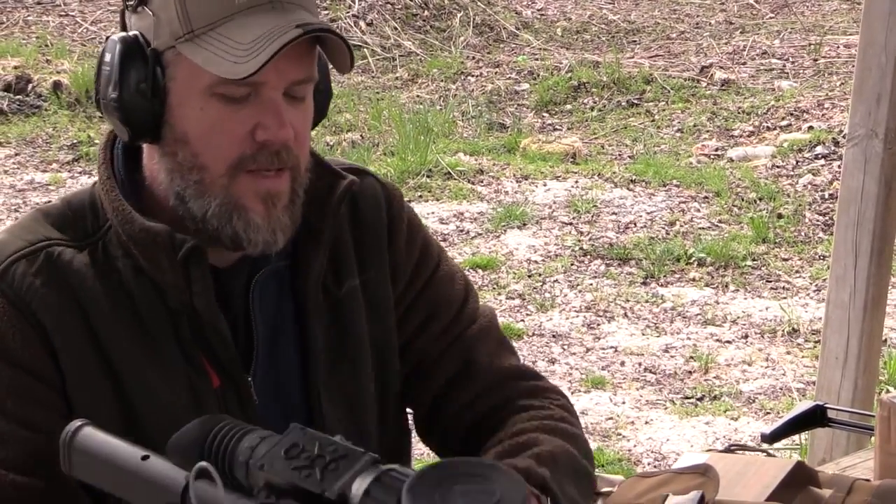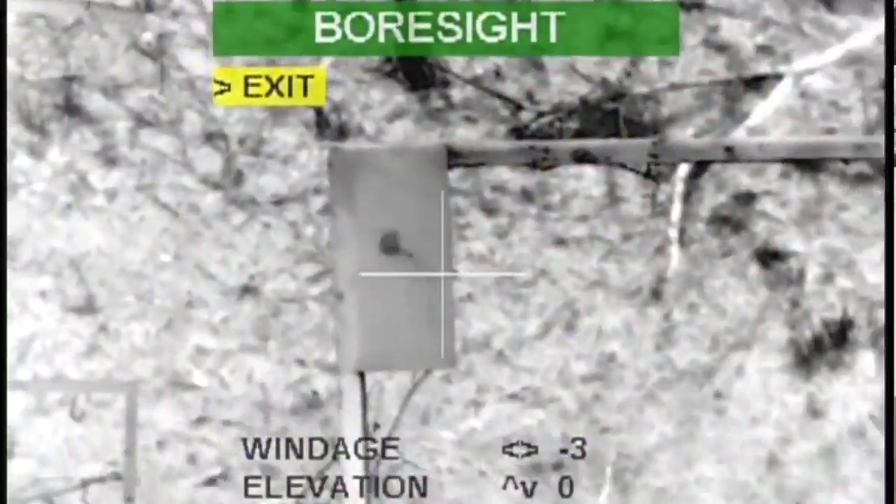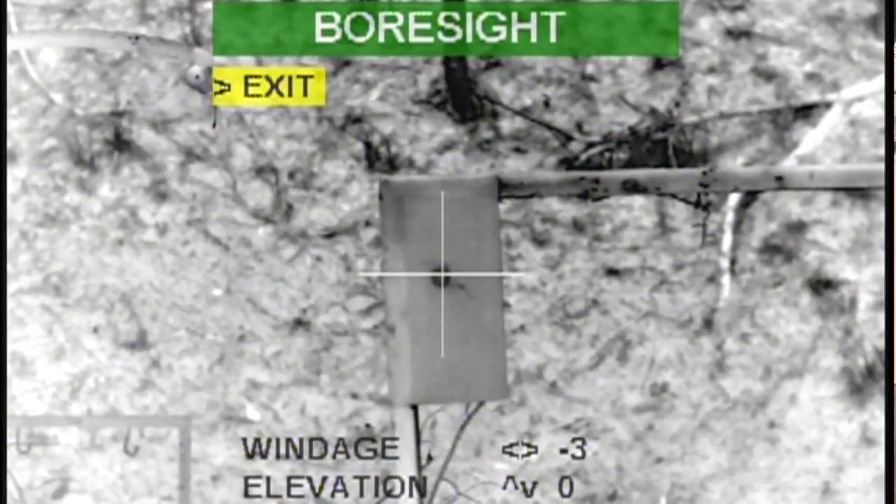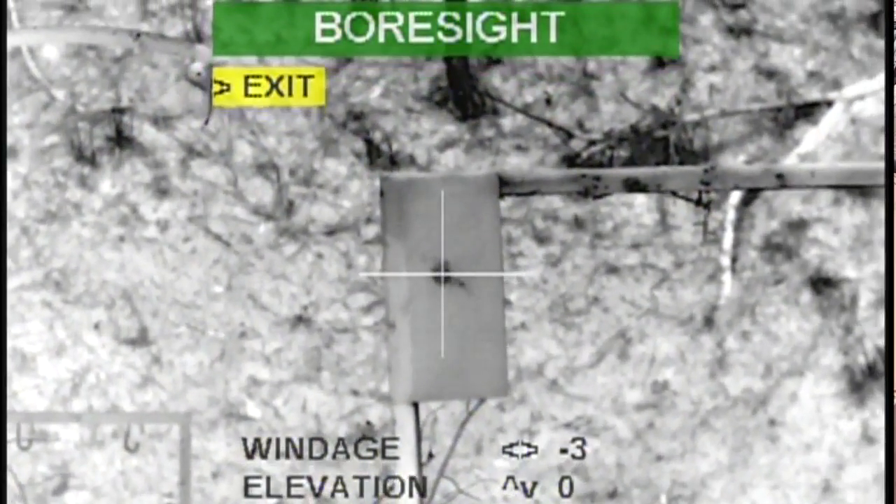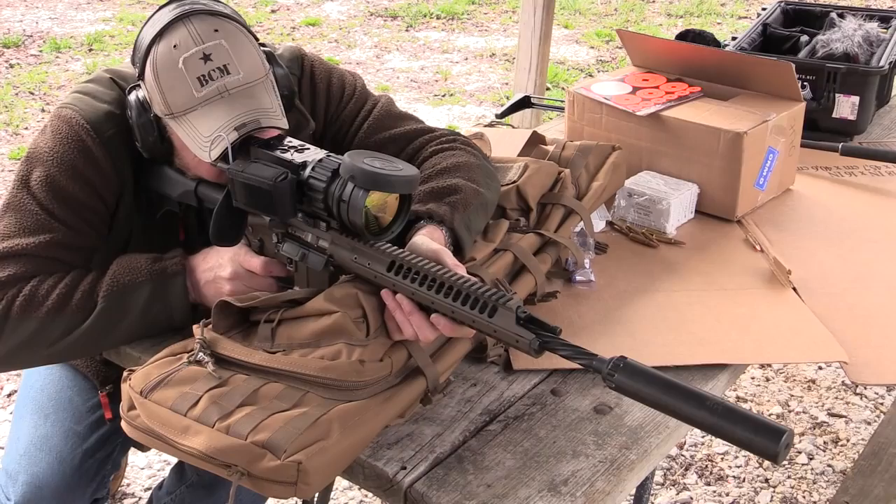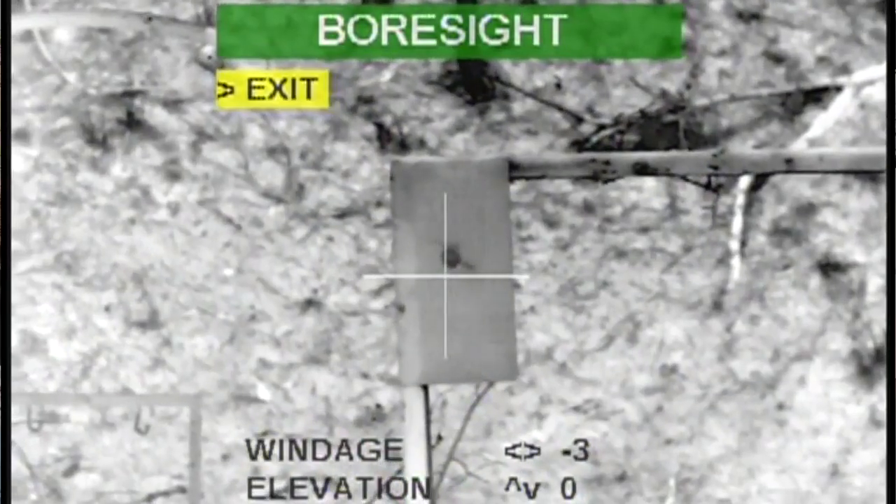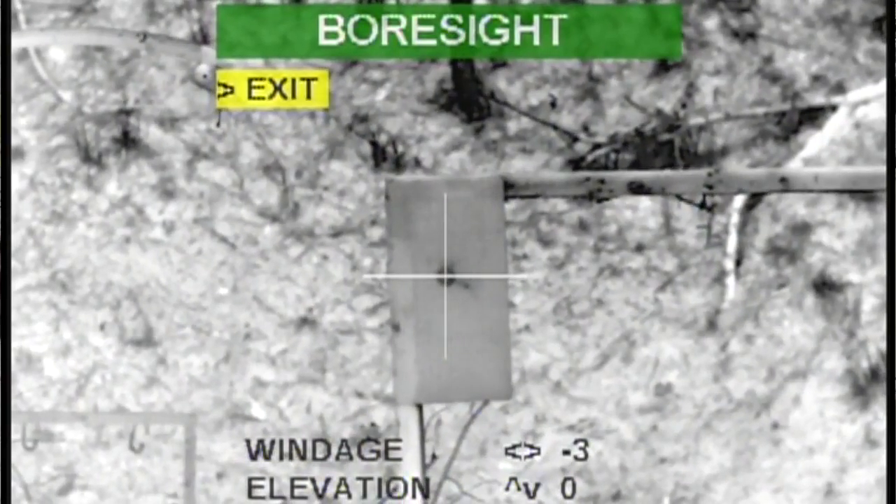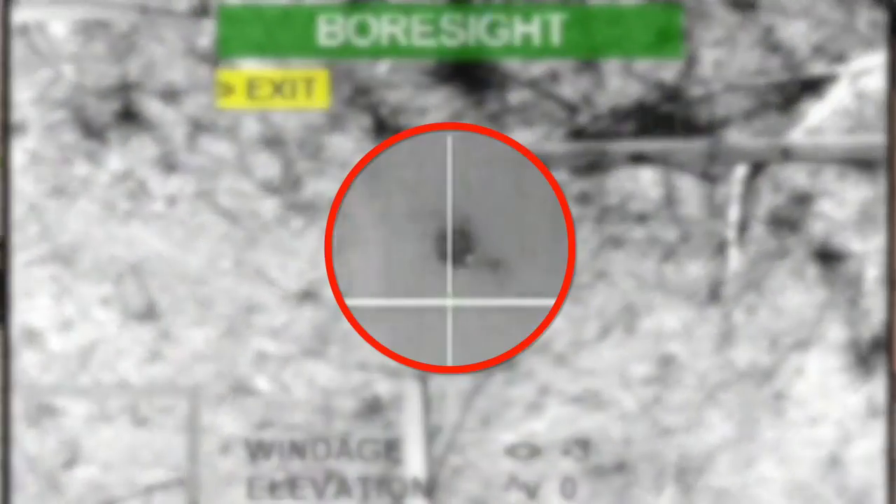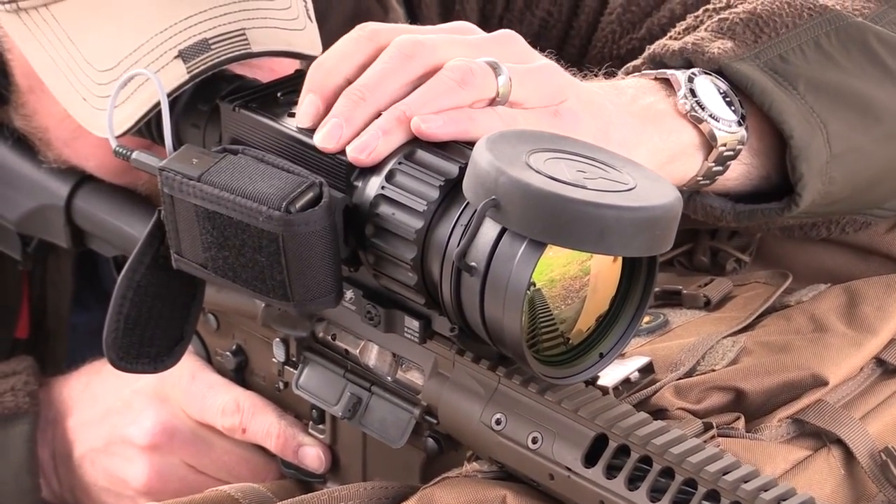All right, here we go again. Exact same spot, maybe a little to the right. Again, see it right there? All right, you can see it fade out. Yeah, see it right there? It'll fade out slowly. All right, so I'm gonna go ahead and bring it to the right a little bit more because I do want to zero it for the suppressor.